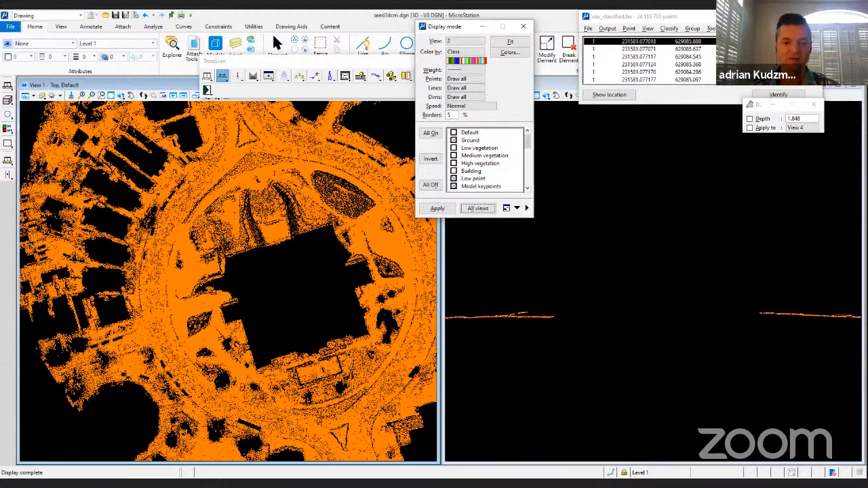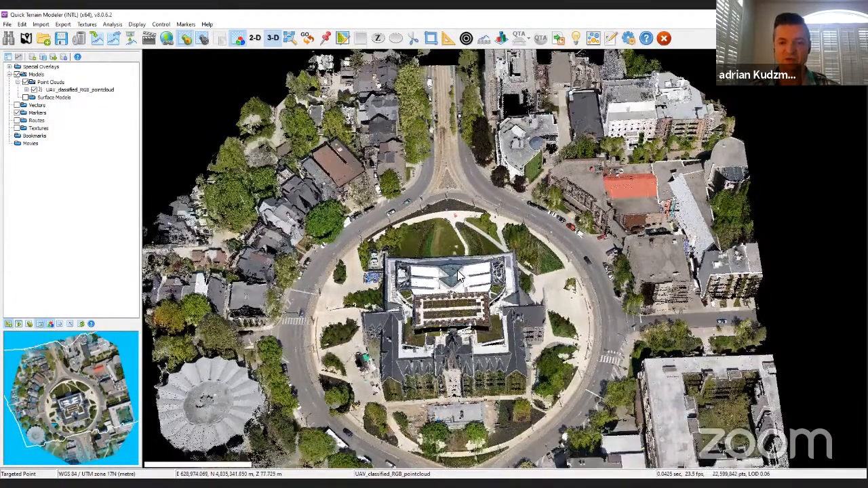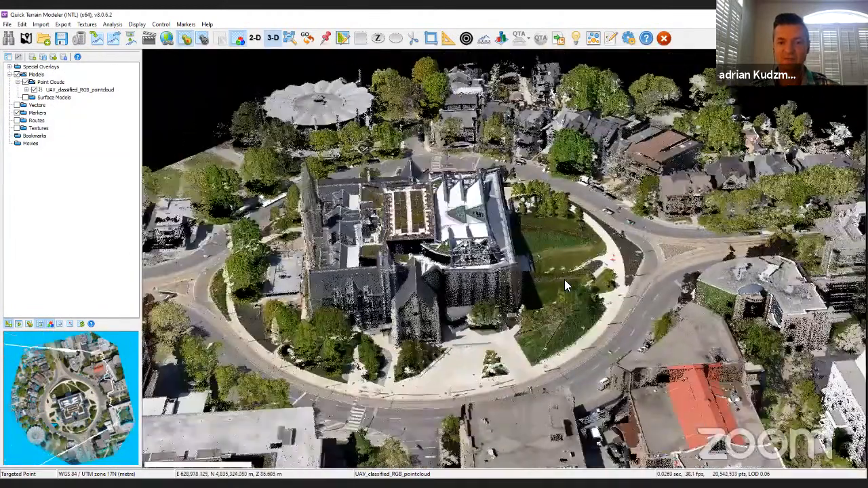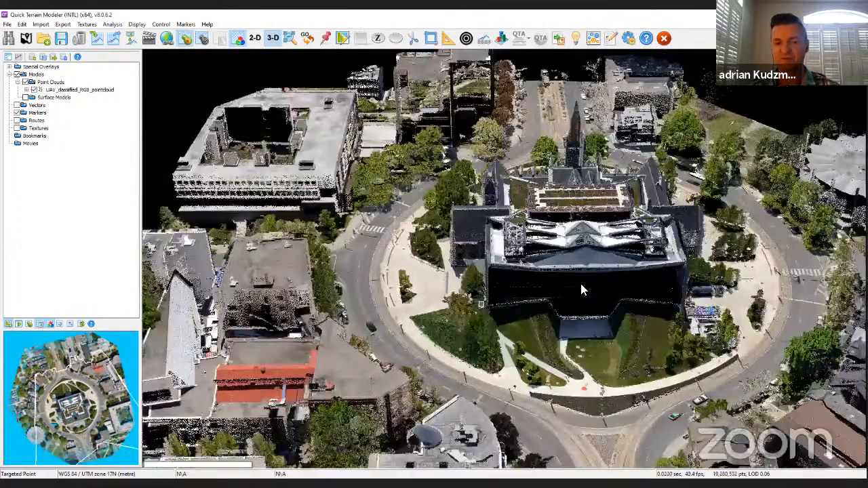Now, another option is that we can apply RGB to the point cloud. From the camera imagery, we can apply RGB coloring to the point cloud, which creates a very interesting, visually appealing data set, basically a point cloud colored by the RGB information from the pictures.